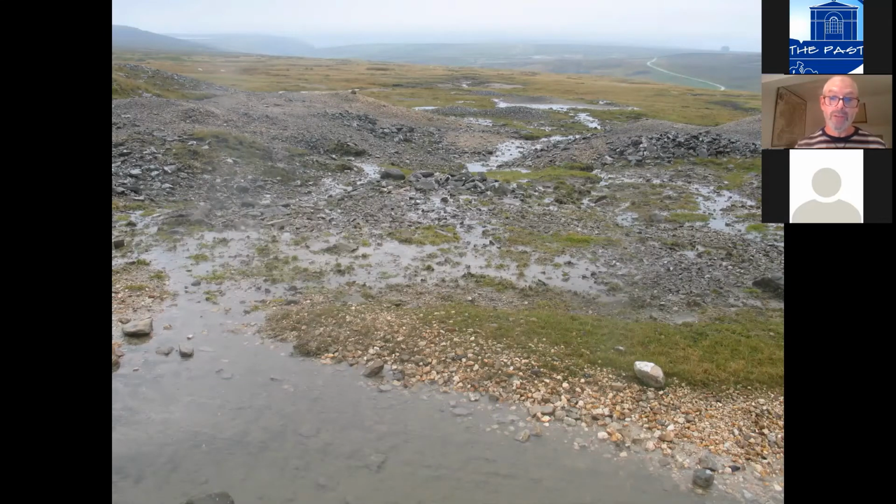And of course that meant that as the watercourses gradually returned to their natural courses, they were starting to erode into these highly toxic deposits.